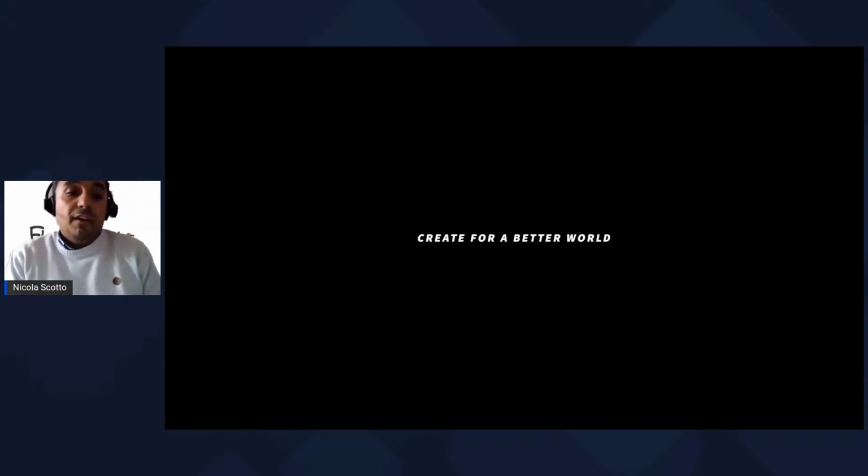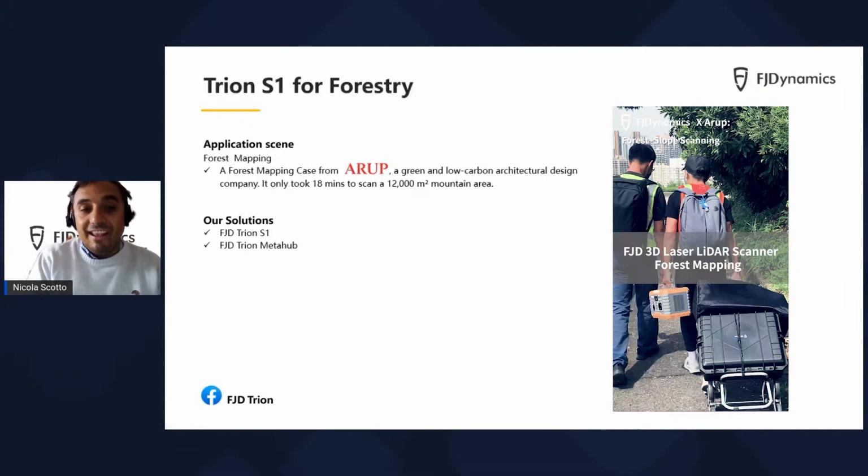I'm sure that this video gives you a clear idea about the potential that you can achieve using Trion S1 within your BIM activity. So definitely engineering companies and architecture companies, by having a laser scanner like Trion S1, can significantly enhance their BIM activity.